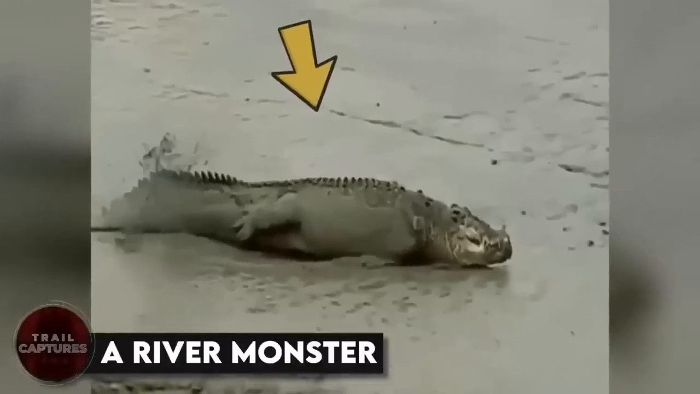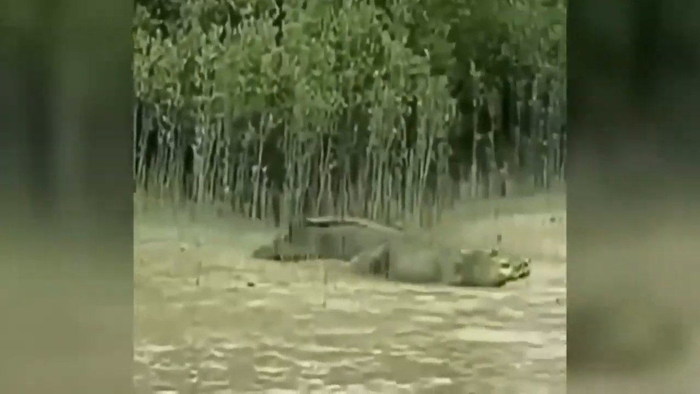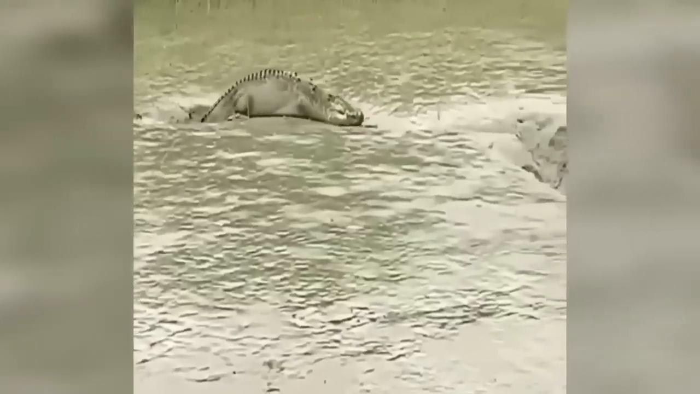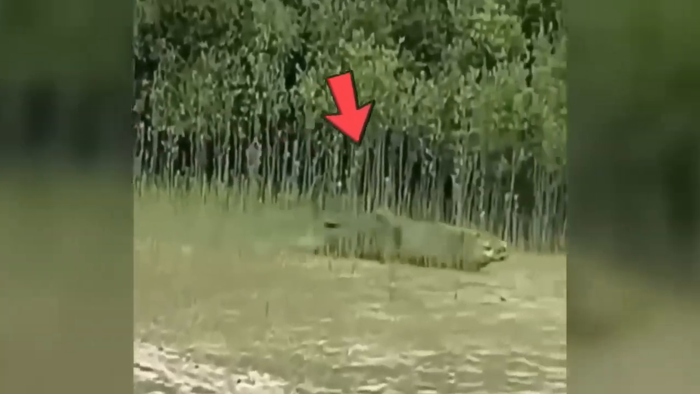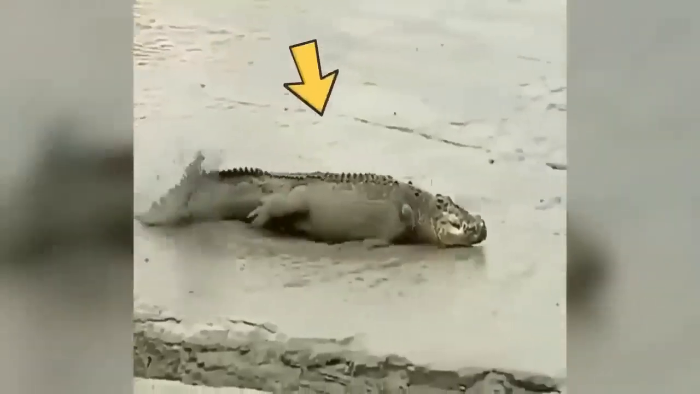A river monster. At first, people watching it thought it was an alligator or something, but then they saw it move in the strangest way possible. It was moving only with the help of its strong tail. Also, its front legs were missing. Was it just an alligator with its front legs missing? Or is it some type of evolving river monster which will wash out the whole human race? What do you guys think?